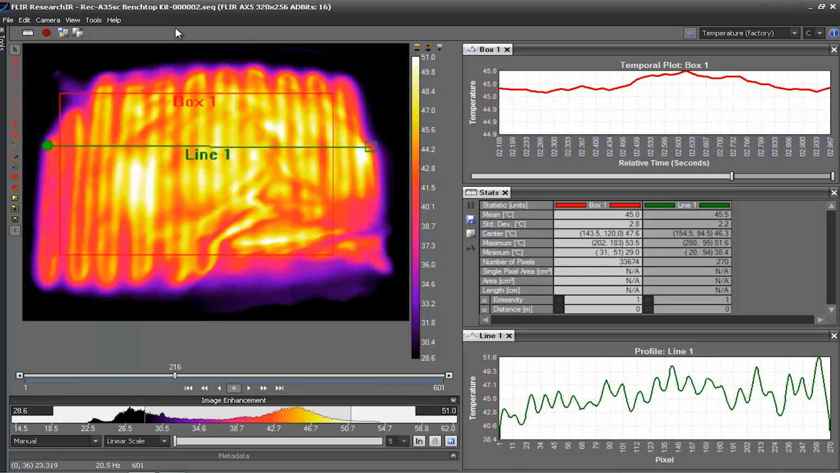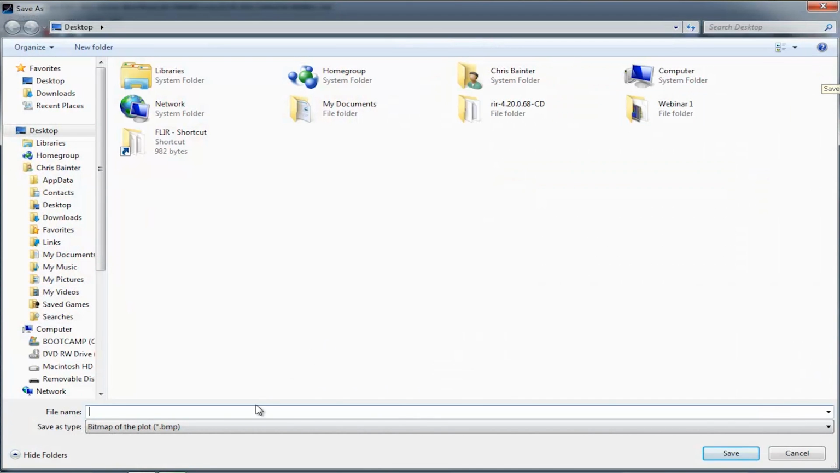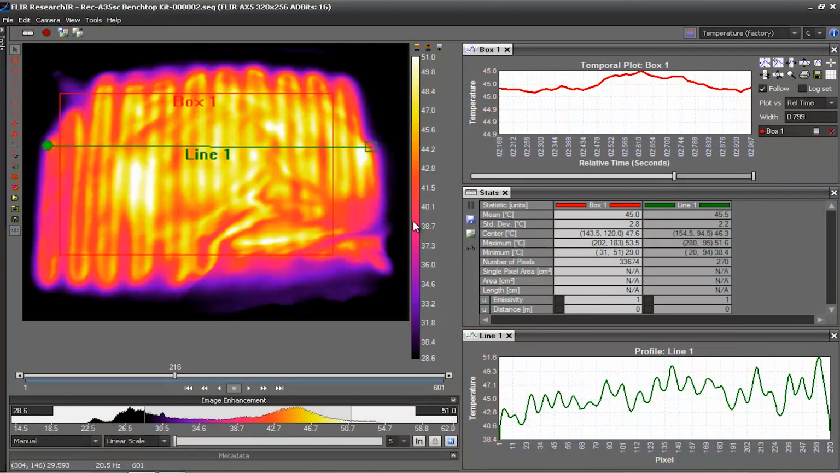Now, usually you collect data, you do analysis, but you're going to be sharing it with someone. Maybe it's a customer or another colleague. To share data, for example, let's say the temporal plot, I just click on these two arrows and we can click and save the image as a bitmap or a comma-separated value file. Now the comma-separated value file could import into Excel or any other program that's able to take that data and do further analysis on it.